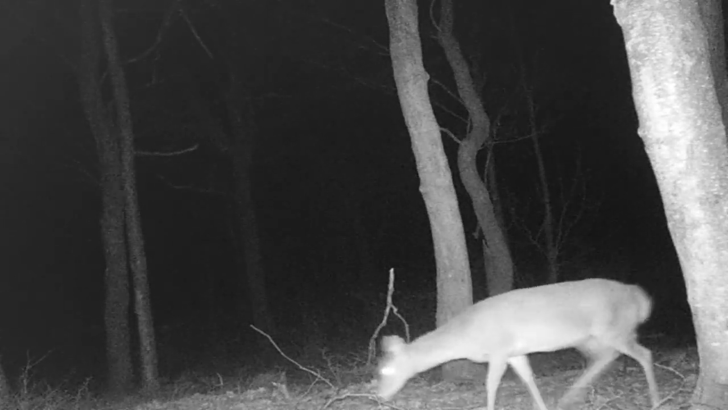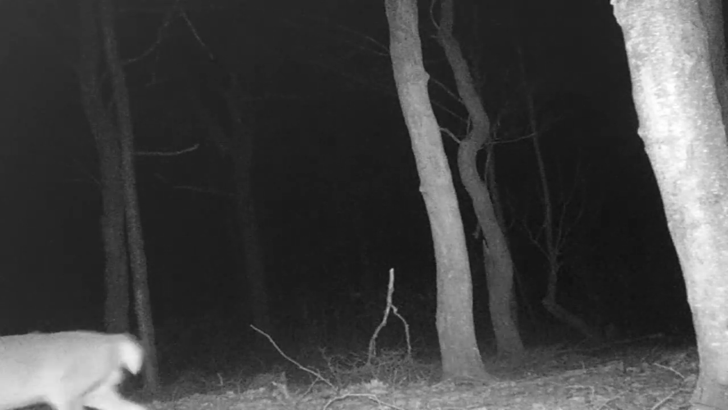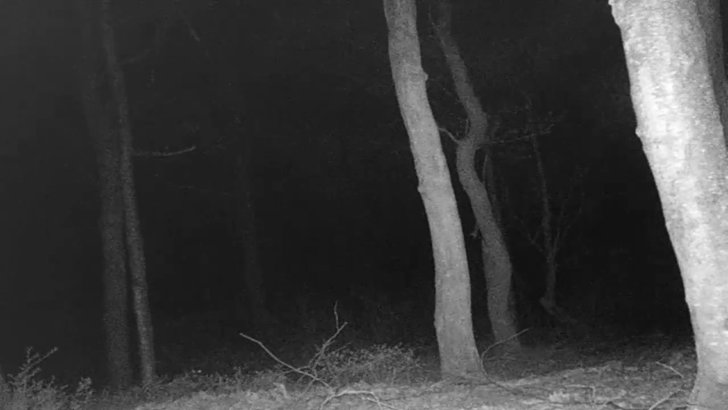Couple more deer through during the night. And see, I don't think this is a good of an angle. And then we got a deer in there checking out the camera real good.